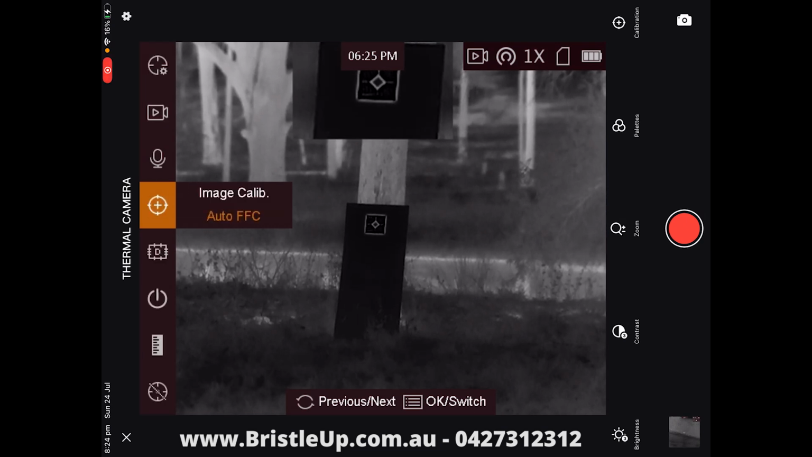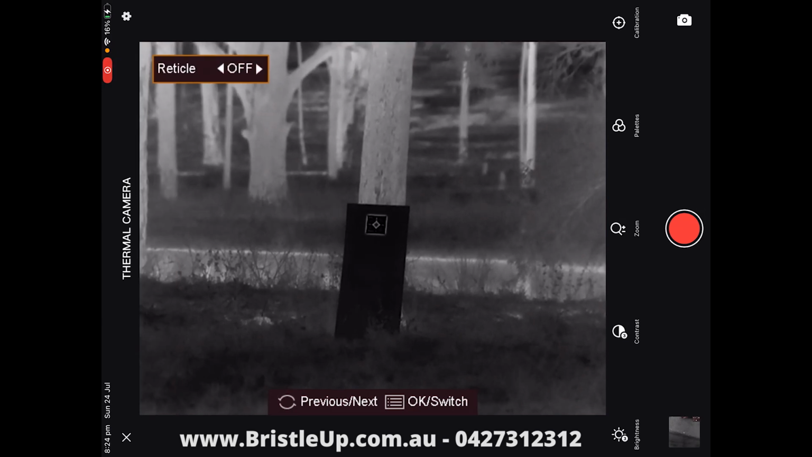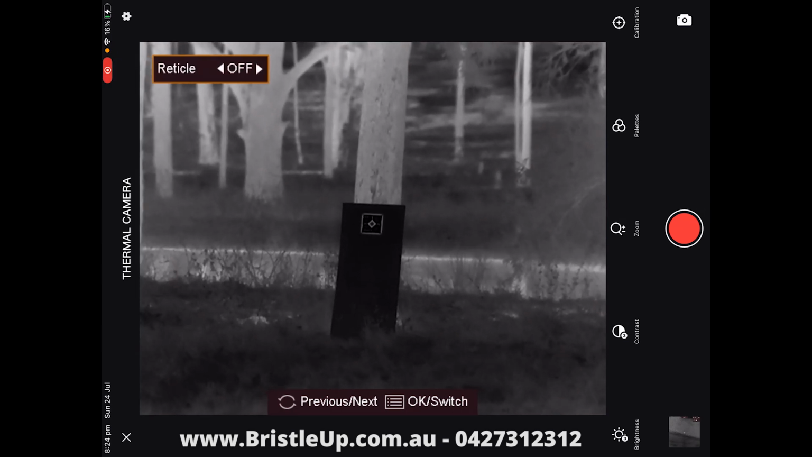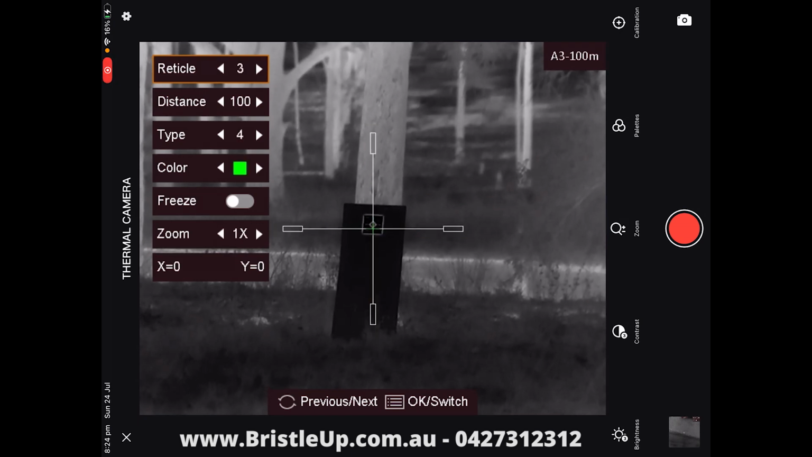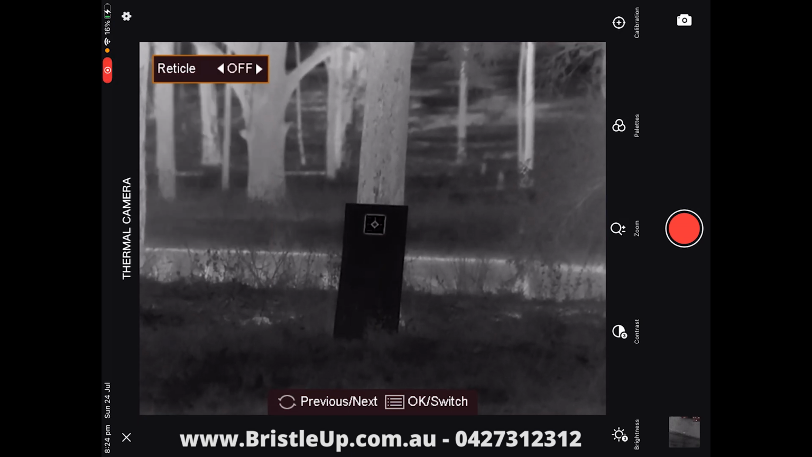So let's just get into the zeroing now. So we're going to start with our reticle group A, and then we're going to go to reticle. Now this is where you actually do your sighting in. So what you want to do is now press the scroll wheel button, and now we're in the reticle. Then we press our scroll wheel button again, and we've moved the reticle from off to reticle 1. So we can cycle through all the way to 5 different reticles. So we'll start with reticle 1.